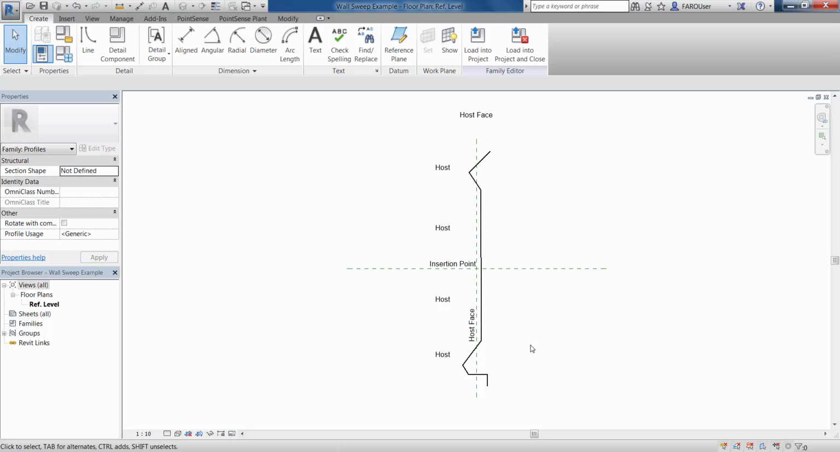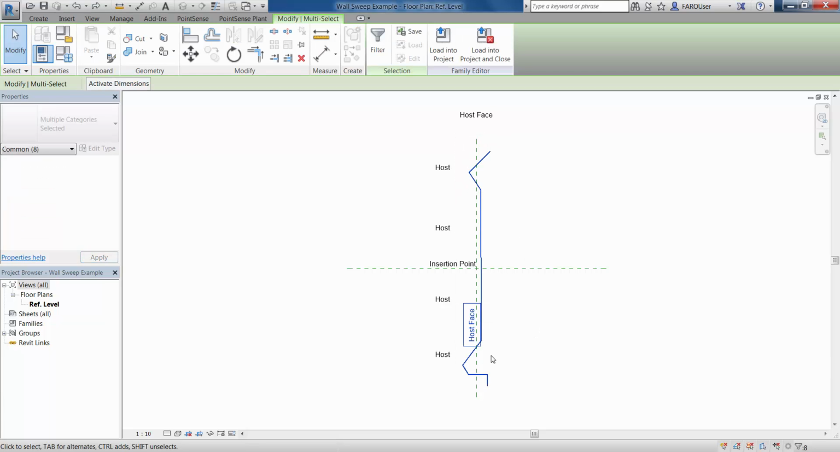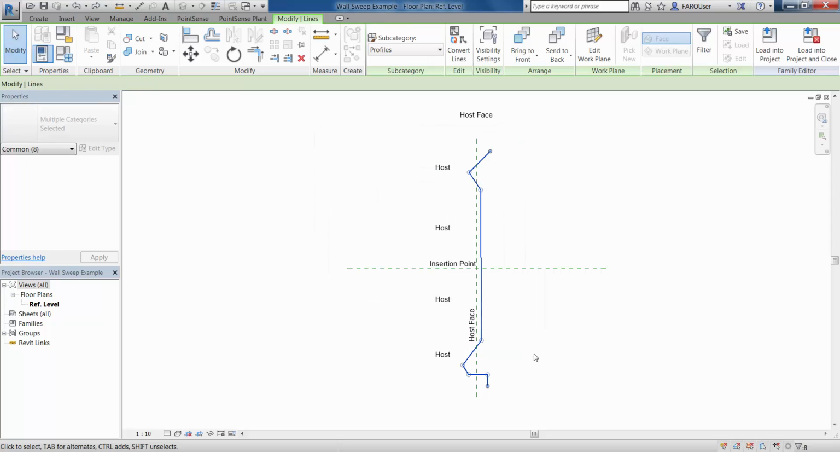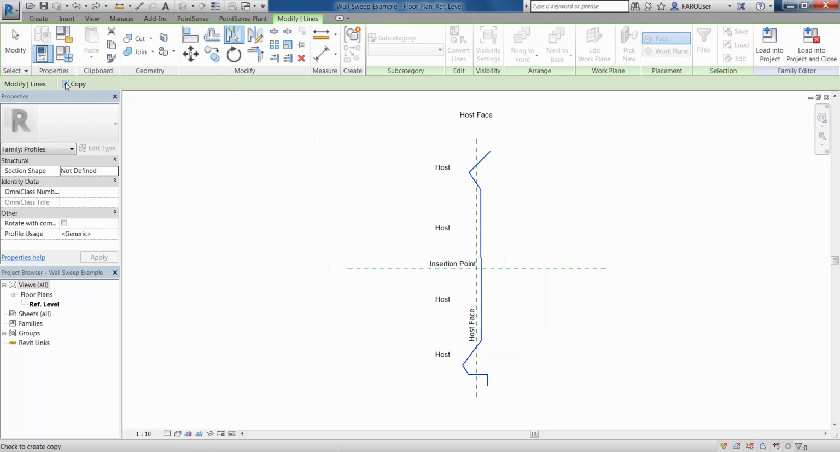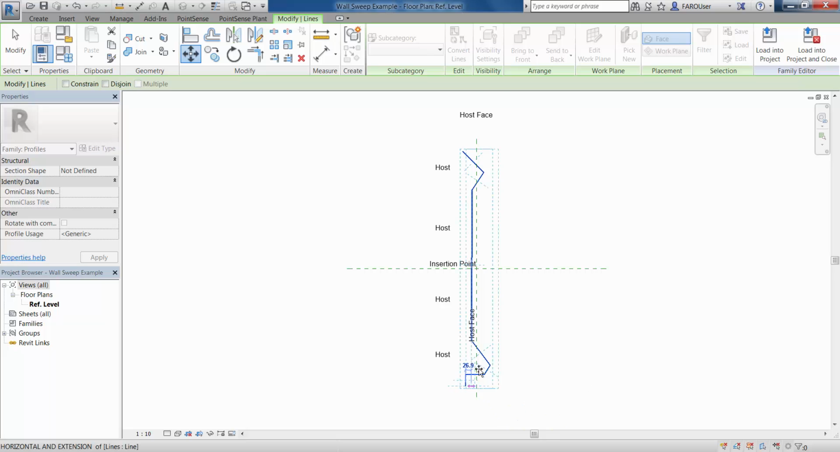So if we open this up, we can see we've got this line now saved into the family template. However, what we need to do is highlight these lines and mirror them so that they're facing the correct direction in this particular template. So I'm going to go to the mirror command, untick copy here, and just select the middle axis here. And we're just going to move this profile slightly into the insertion point.